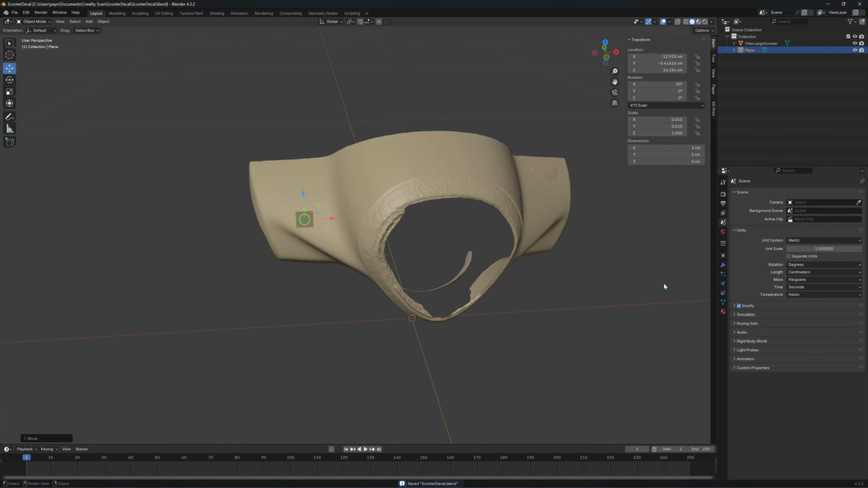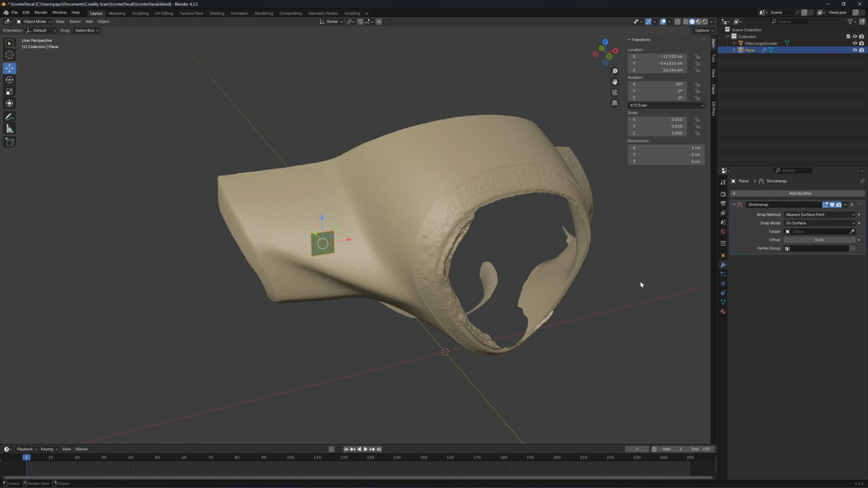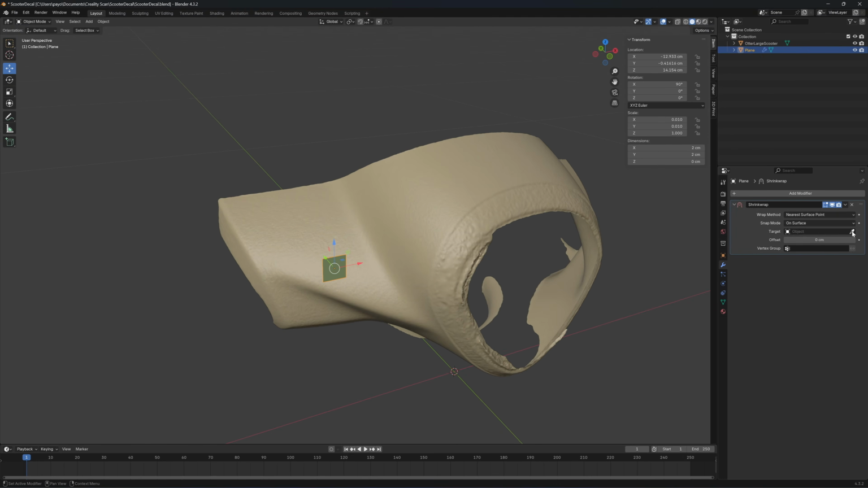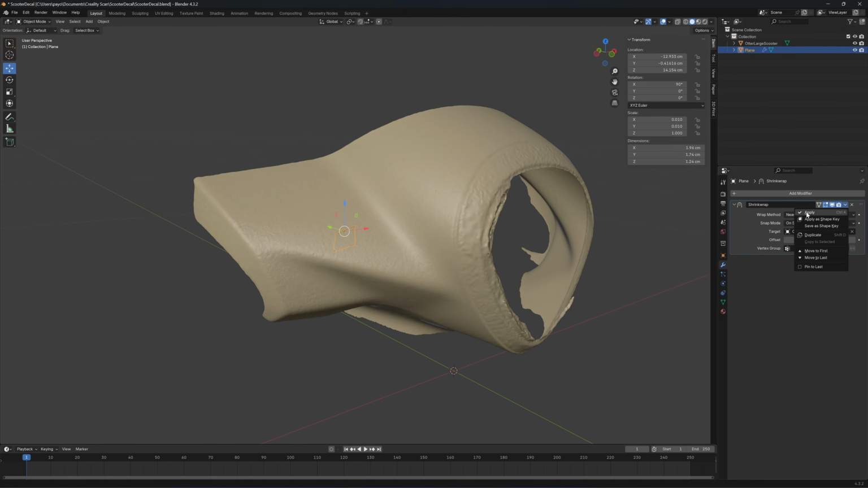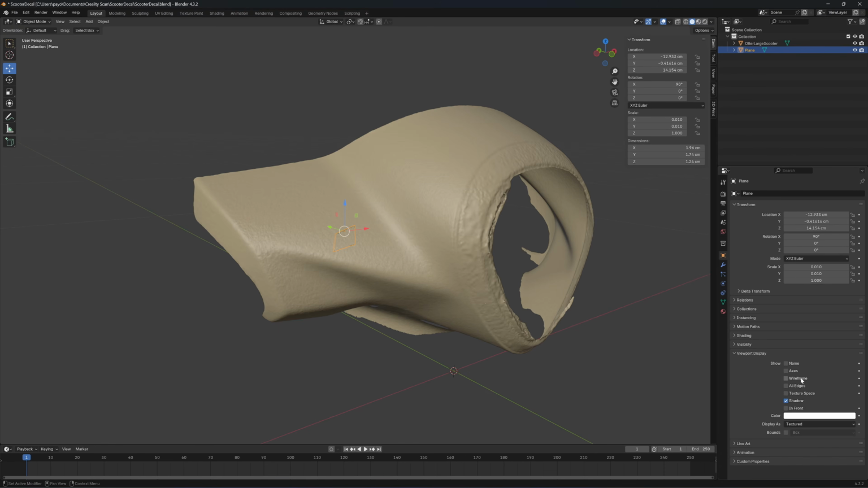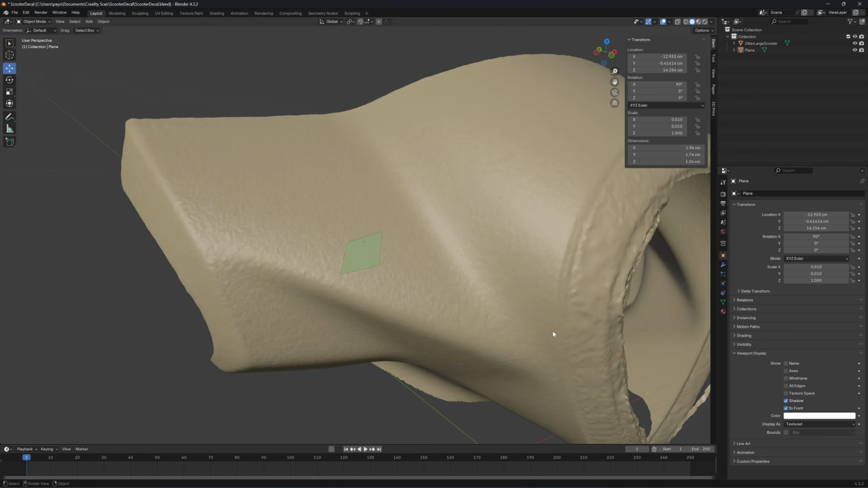Next I'm going to click on the wrench icon here, modifier, add deform and shrinkwrap. See here. Next I'm gonna click on the eyedropper tool, click on the scooter. See here, it's already wrapped onto the scooter. Click on here, apply, and now we click on object, viewport display. Click on in front. Now the sticker is in front of the scooter.